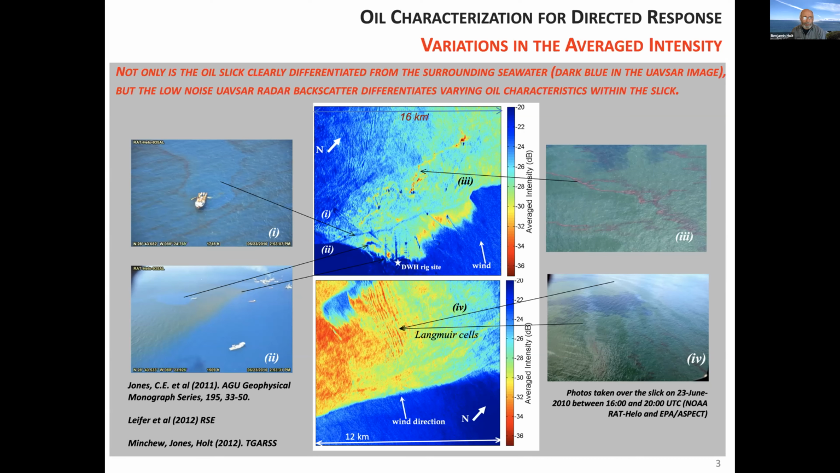Normally, we expect a SAR response to be kind of uniform in darkness. The oil suppresses the small waves that generate the radar backscatter, and there used to be a conception that there wasn't much information outside of oil spill extent.